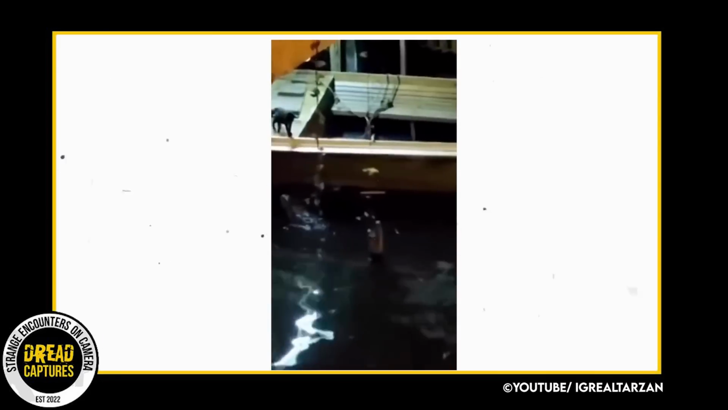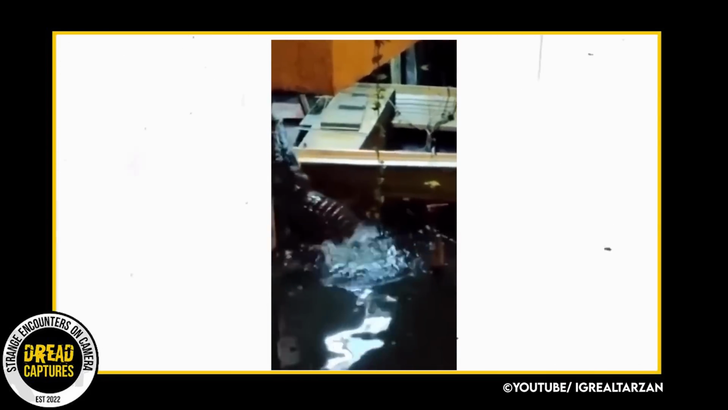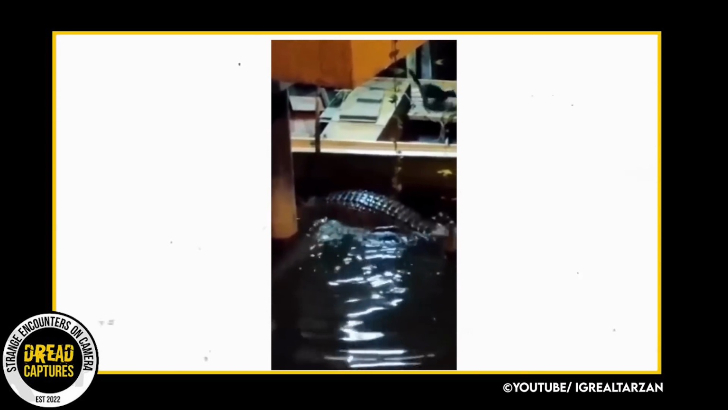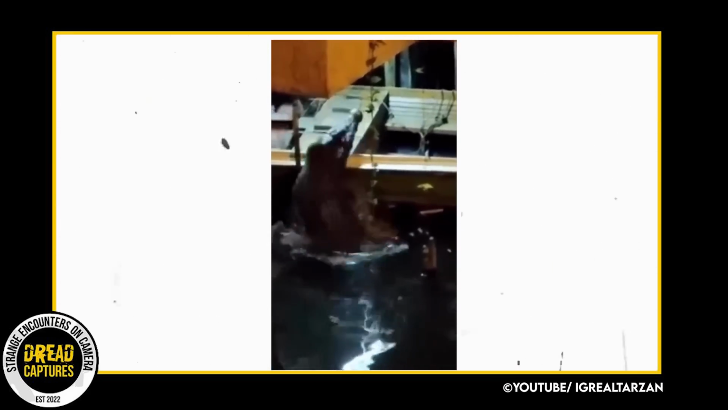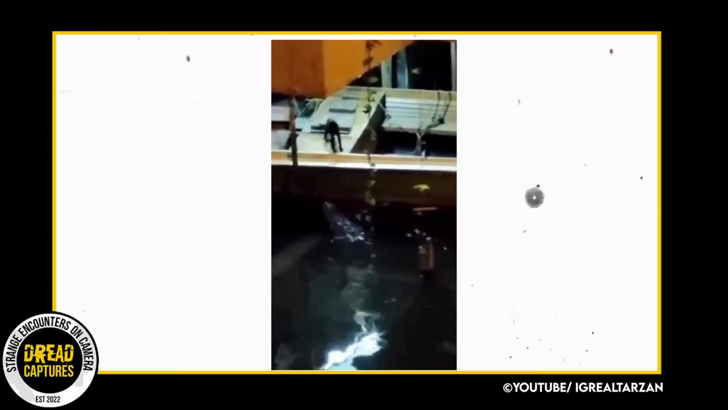This is just insane. It's a quick video, so I'll let you watch. It doesn't need much explanation, but that massive gator tries to snatch that sleeping cat off the side of the boat. Wow. Cats really are so impressive.